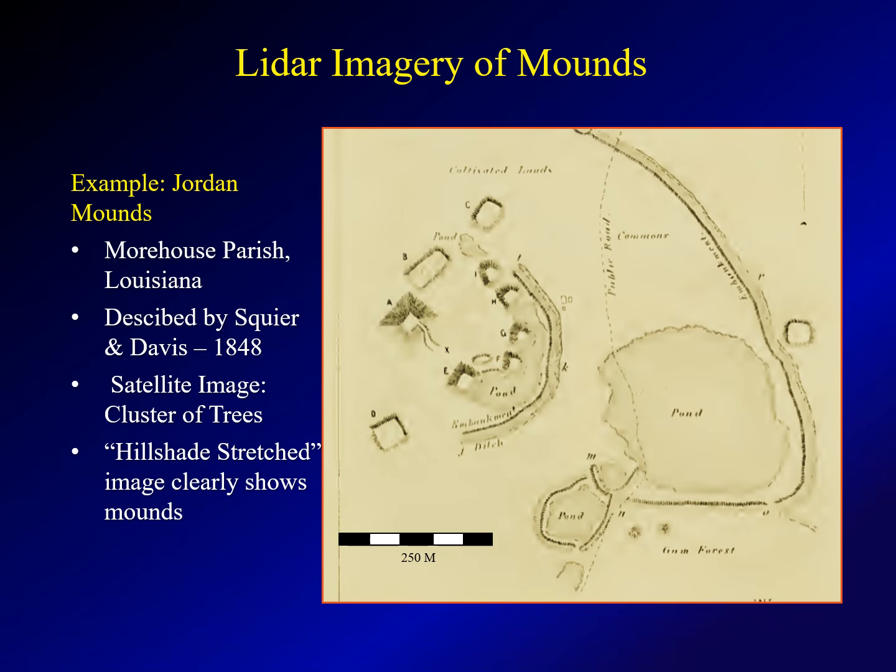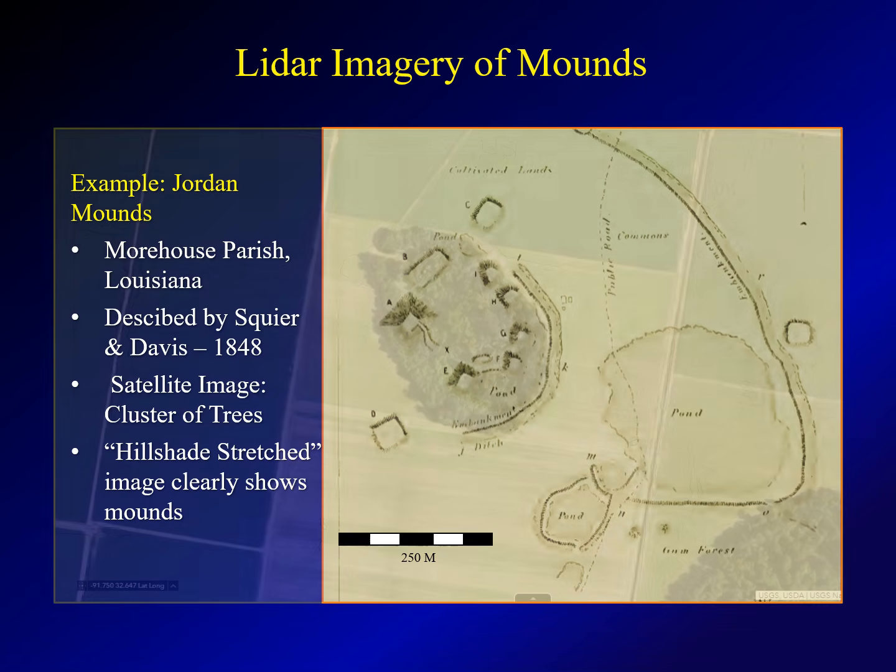The example I'm using here are the Jordan mounds. They're in Morehouse Parish, northeast Louisiana. The image you see here is from an 1848 publication by the Smithsonian, Squire and Davis. It shows a sketch map of this mound cluster.